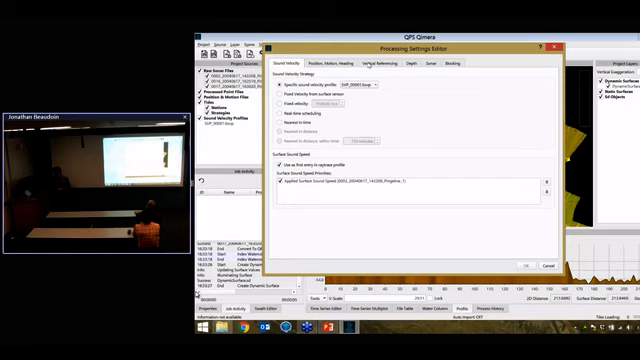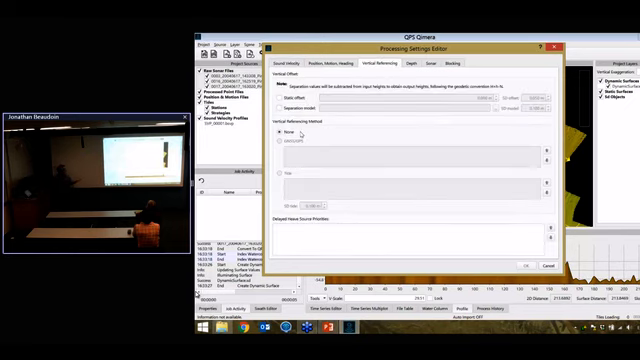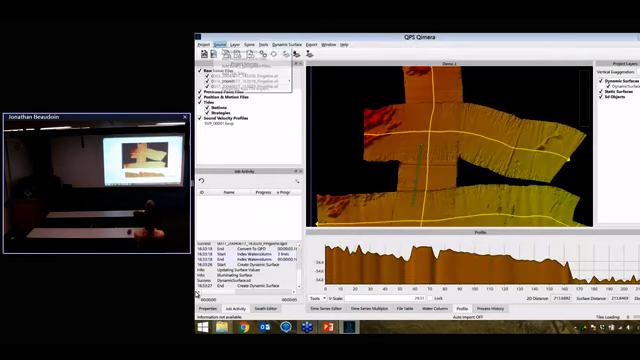If I go to my vertical referencing, right now my vertical referencing is set to none. I'm not vertically referenced to anything really. I can bring in some GPS information, or I can bring in some tide. So let's bring in some tide and see what happens.